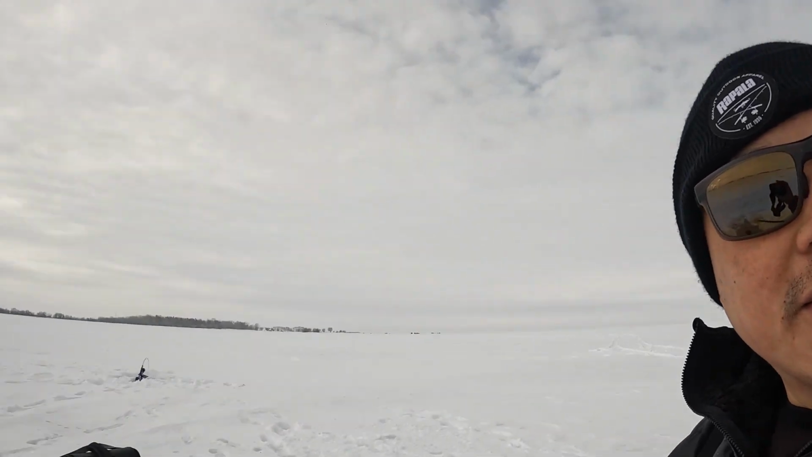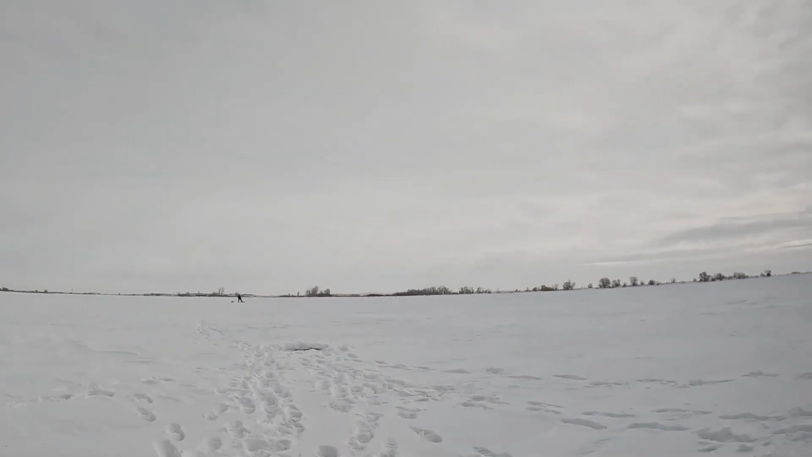So just another day out ice fishing with Chris. My buddy Chris, he's way over there. And we are at Lake Newell. Gotta admit, I haven't had the best ice fishing trip out here in Alberta like I normally do.